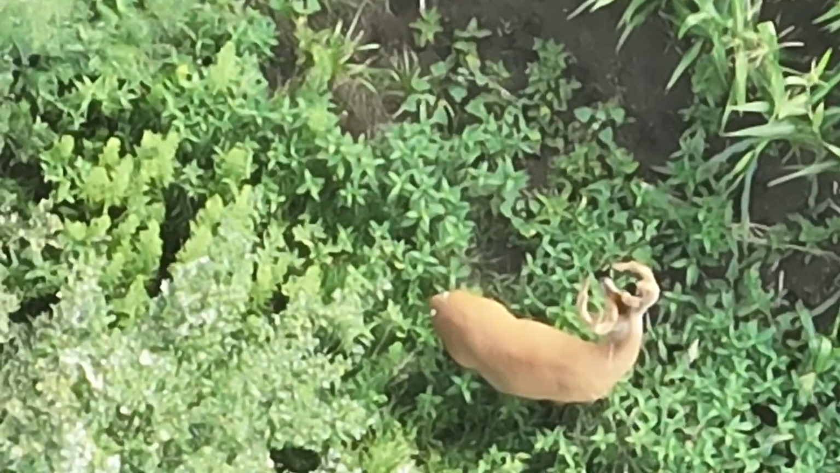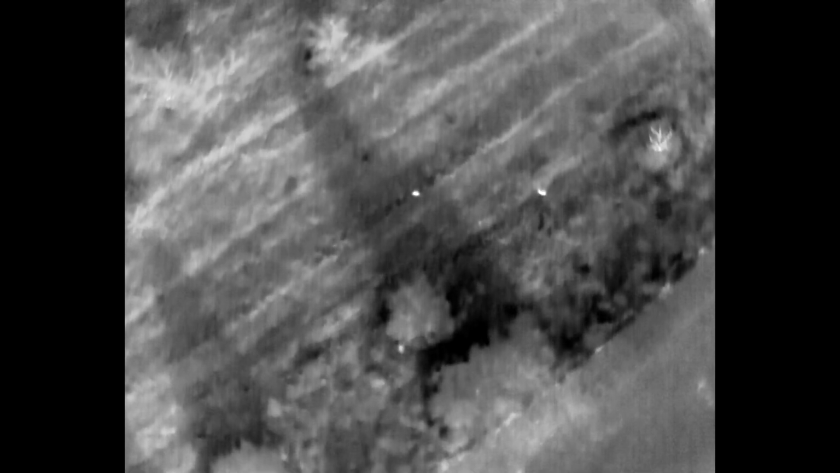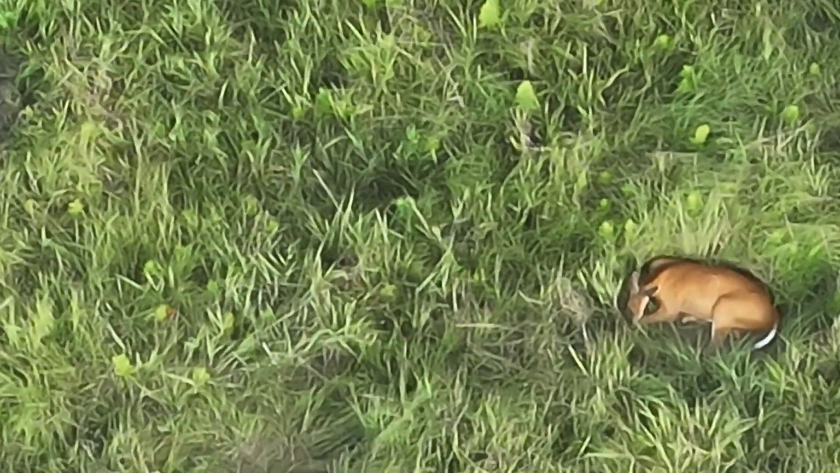Again, out looking for the great gray owl. Didn't see any of those. Saw a lot of other wild birds. Pretty neat, but this kind of turned into just looking at all these white-tailed deer.